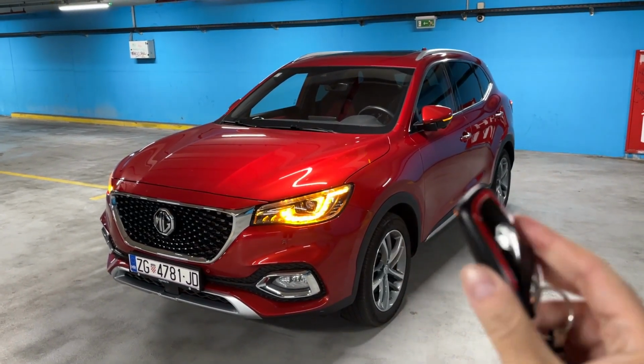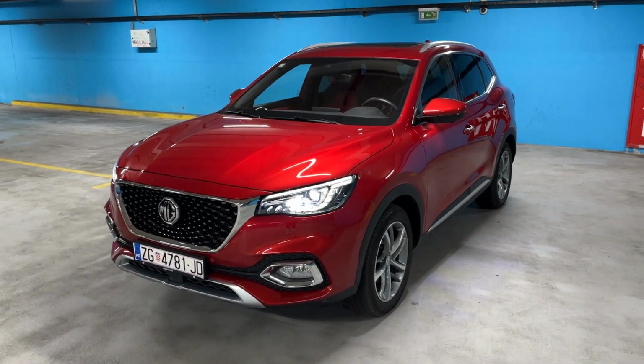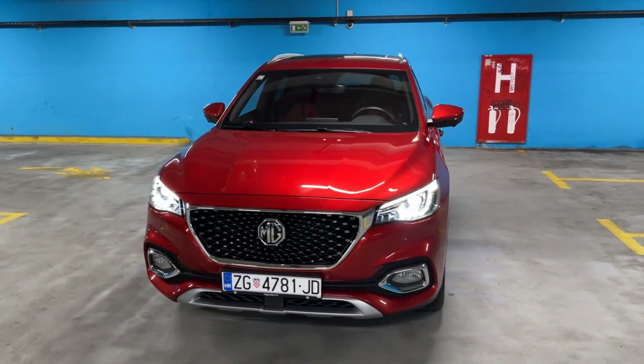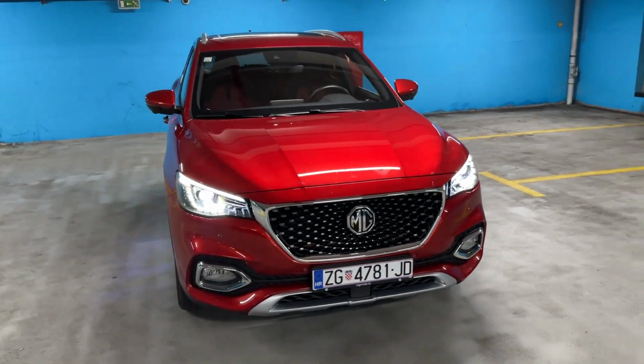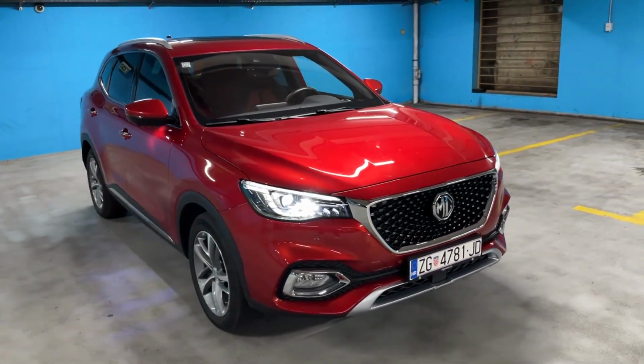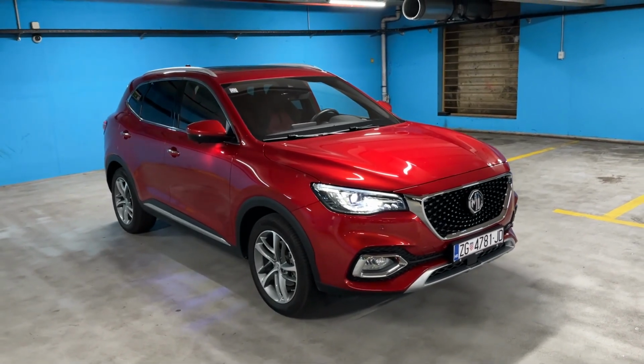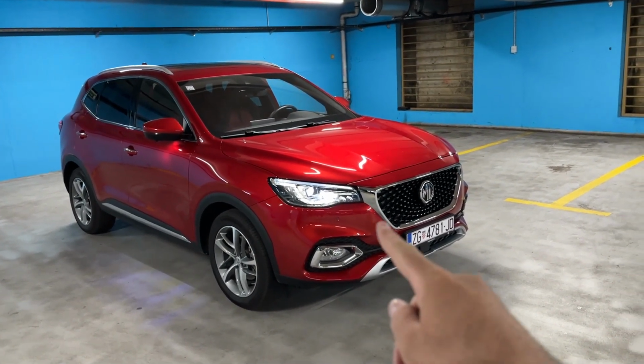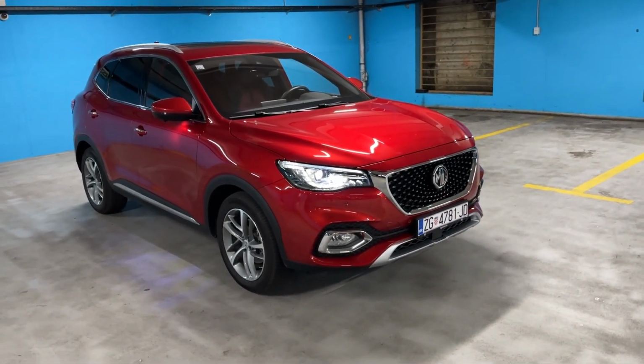Today I am taking you on a night point of view drive with MG HS, a lovely SUV. Currently in Croatia we have two trims available for this car, so you can either go for the comfort or luxury. So this is the luxury trim, finished in the beautiful diamond red color. Goes very well with the chrome details on the car.